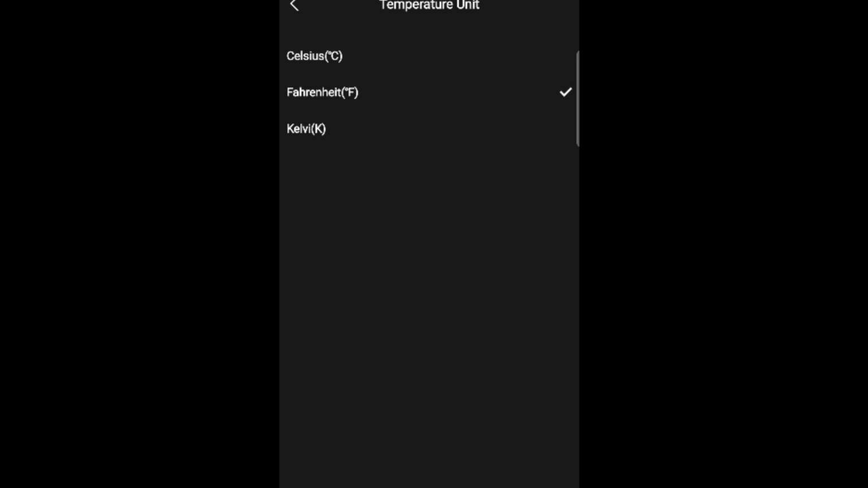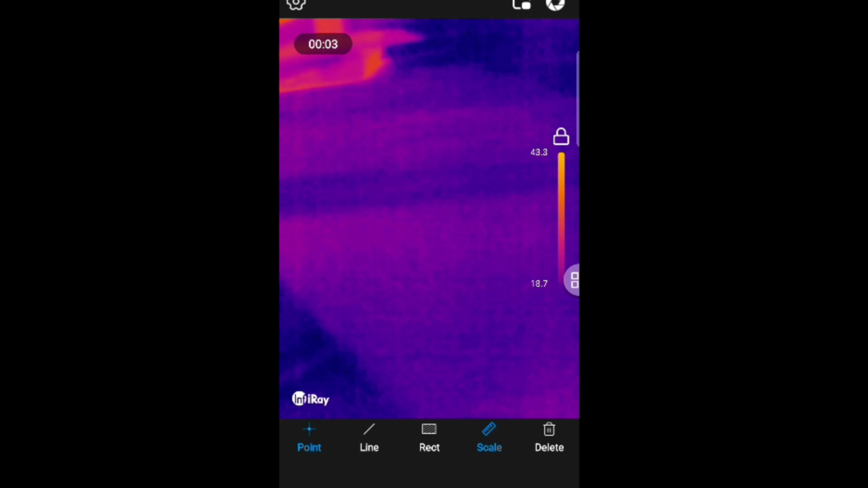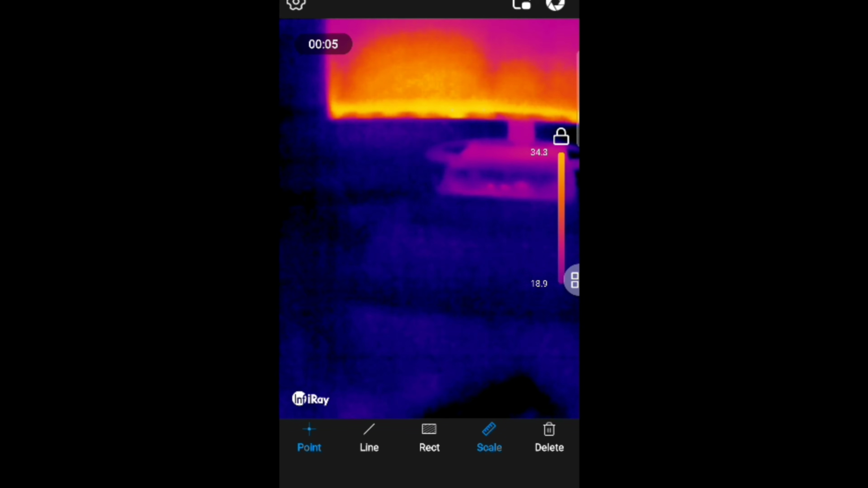Of course, it does Celsius or Fahrenheit, completely up to you. And once again, look at that. Full language support as well, different languages. You can have that bar on the side of the image as well, so you can have different heat zones being displayed vertically like that. So all in all, one really nice device here in terms of usability.